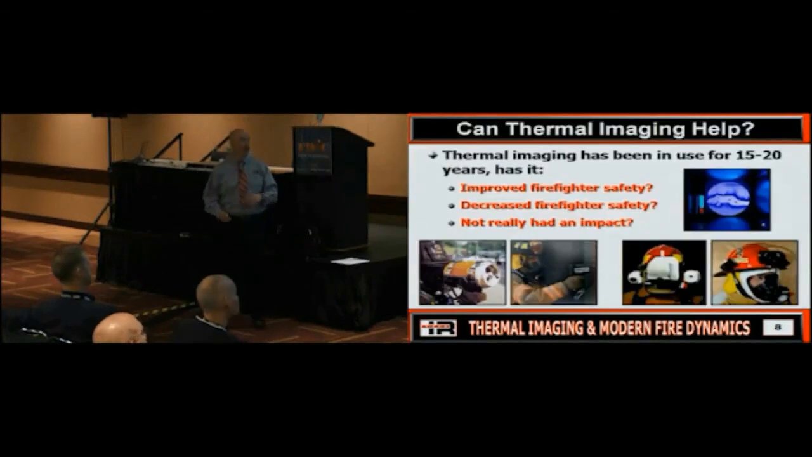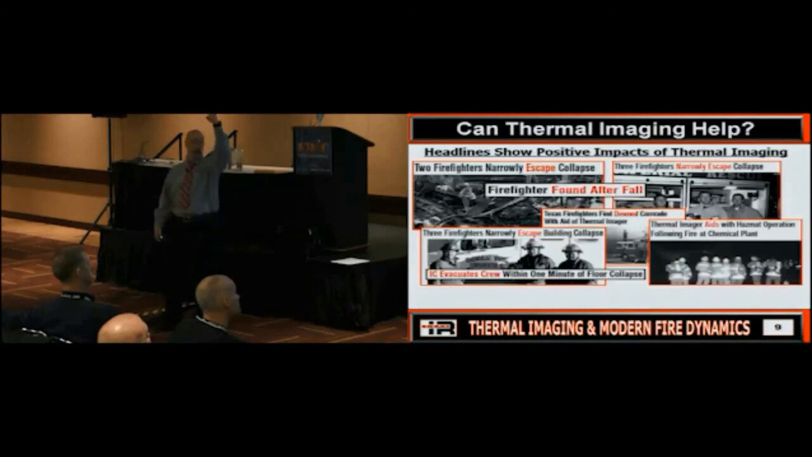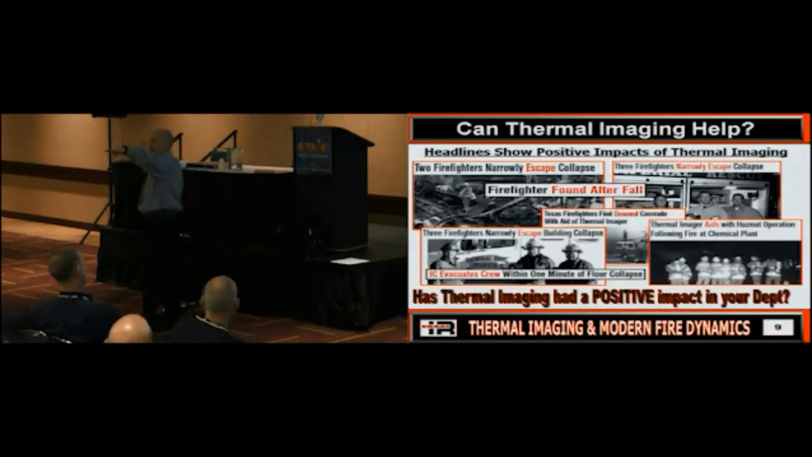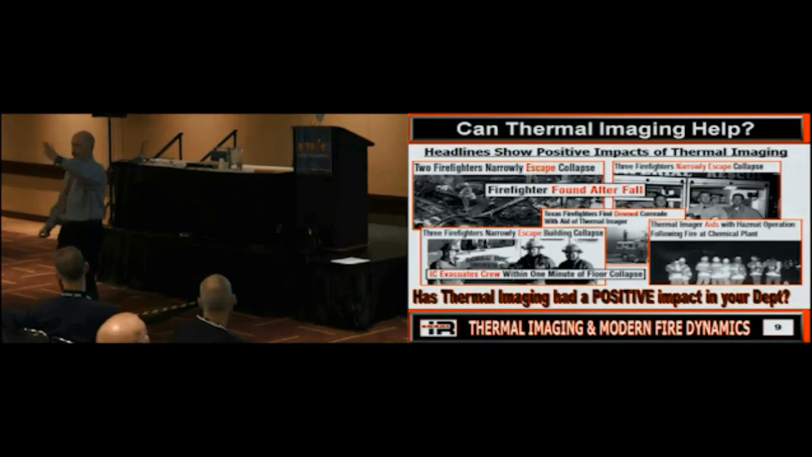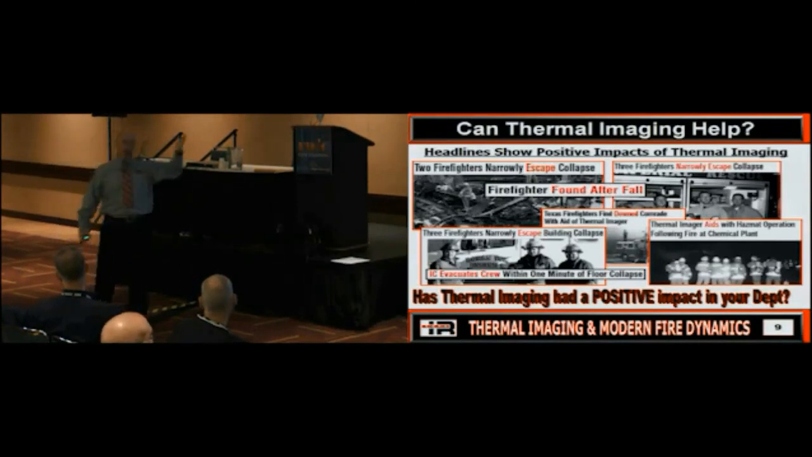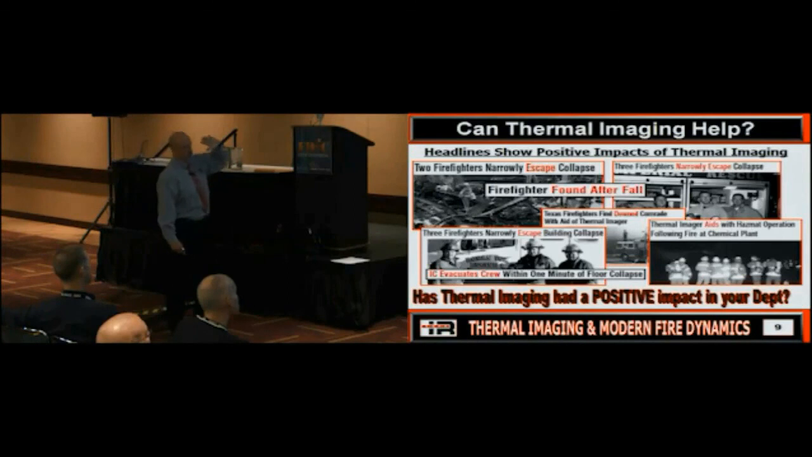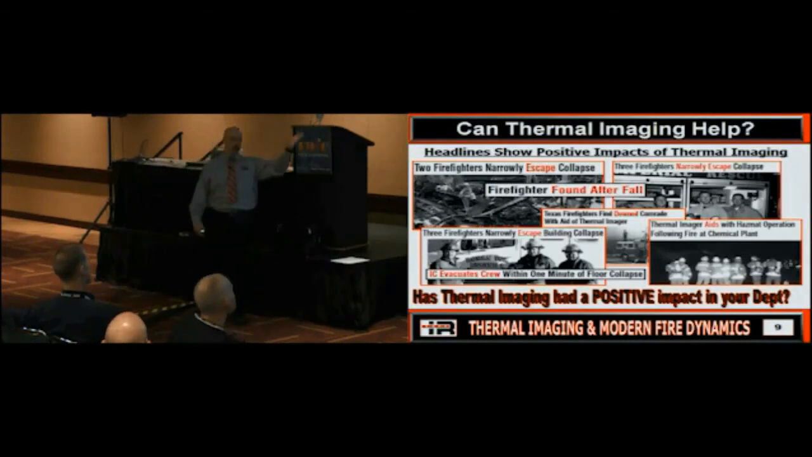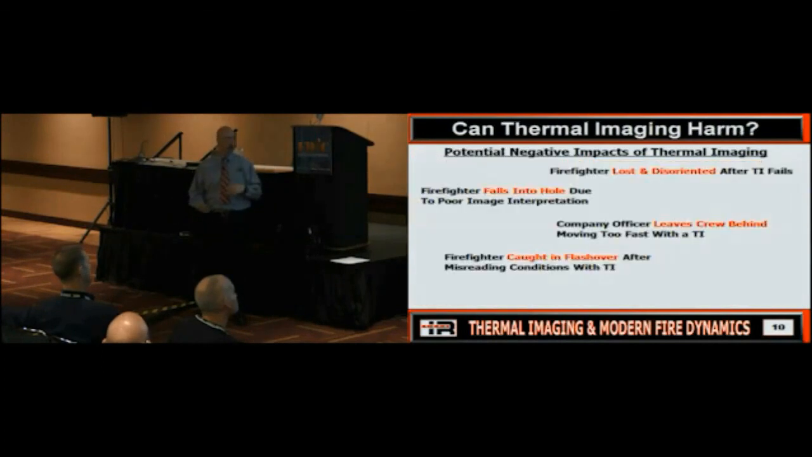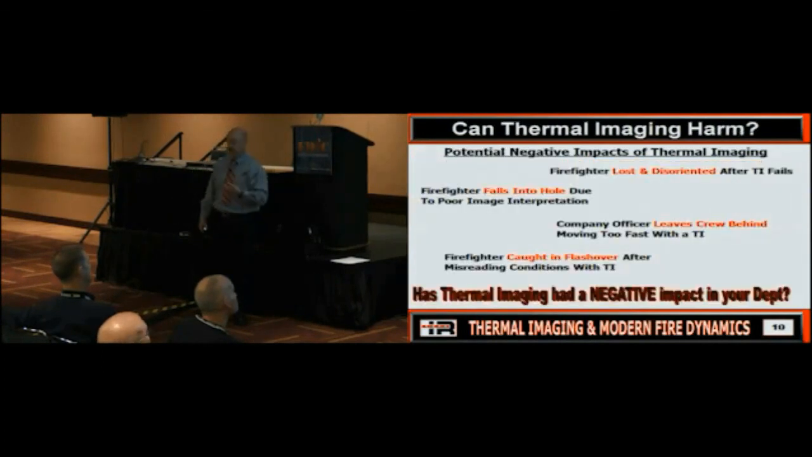All right. So, improve firefighter safety or not? How many people say it has improved firefighter safety? Has anybody got an example real quick? Nope? Okay. Personally, I've done everything from using it to identify failing floors, pre-flashover conditions, a lot of good stuff. So there's a lot of positive potential there. Is there also a negative potential there?